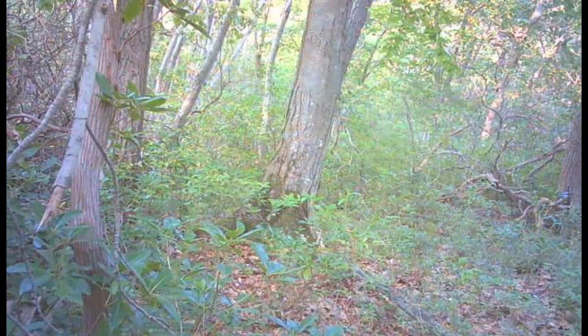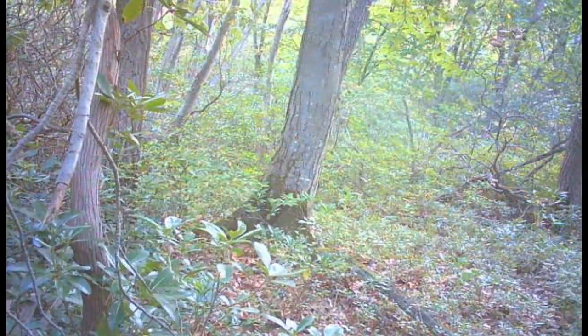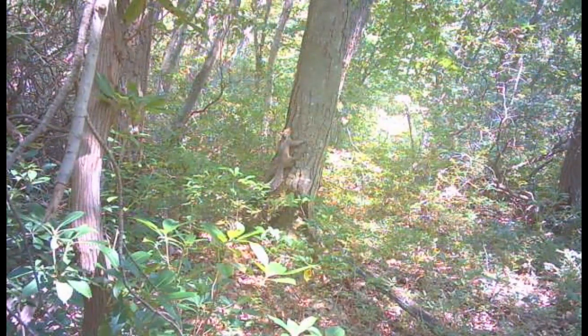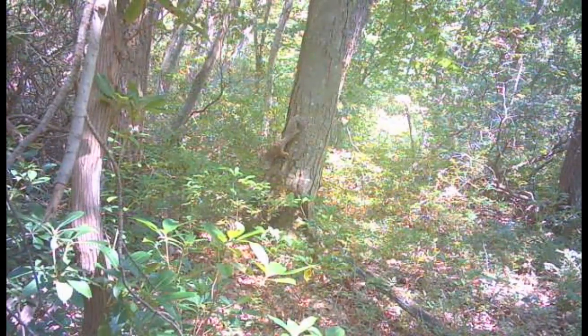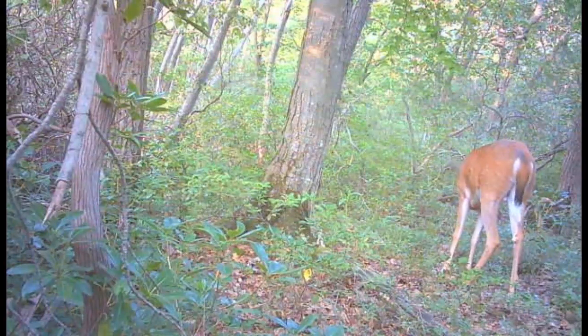The squirrel still in here running around. And the birds stopped by here in front of the camera. And the squirrel's back again. So the one that the bobcat was carrying don't look like it was one of the ones running around.